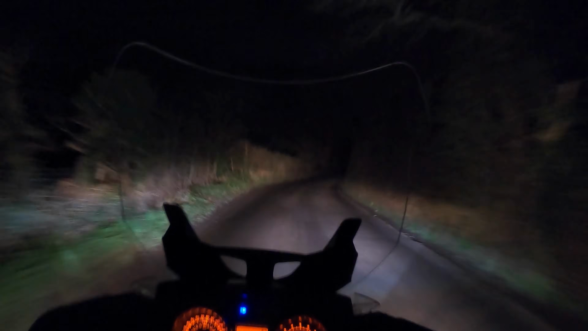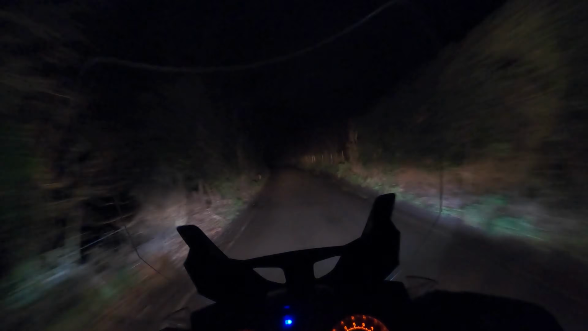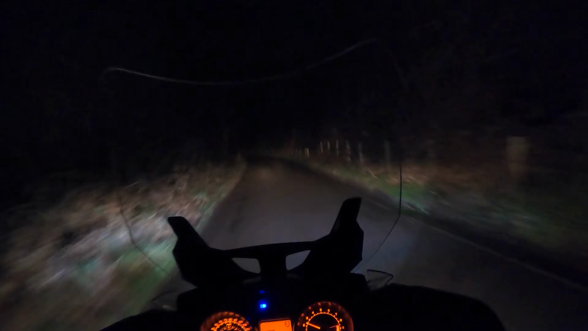I mean, at the moment, because I've got this screen and I wear normal glasses, I'm actually riding at these lower speeds with my visor open. You've always got the risk of getting a moth or something like that in your face. You know, the more layers that you look through, the more potential you have for distortion.